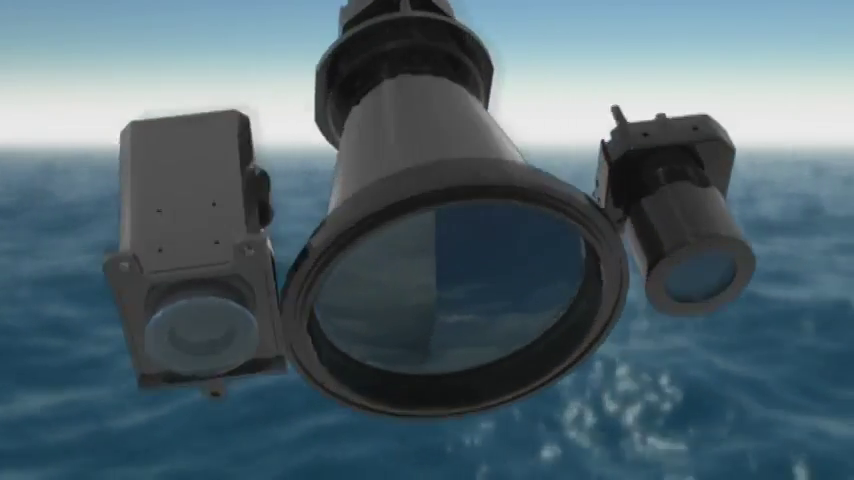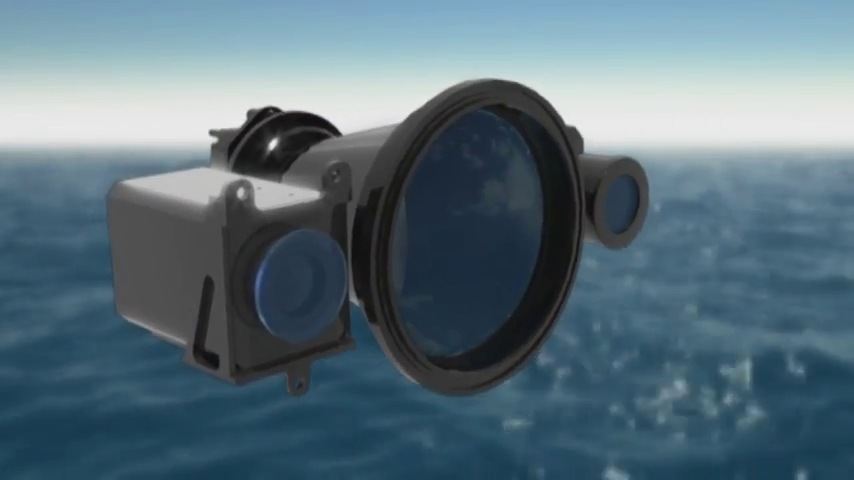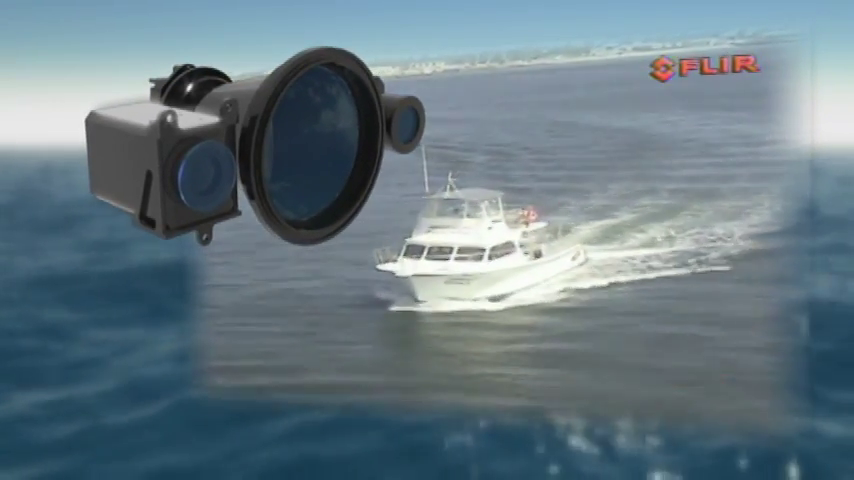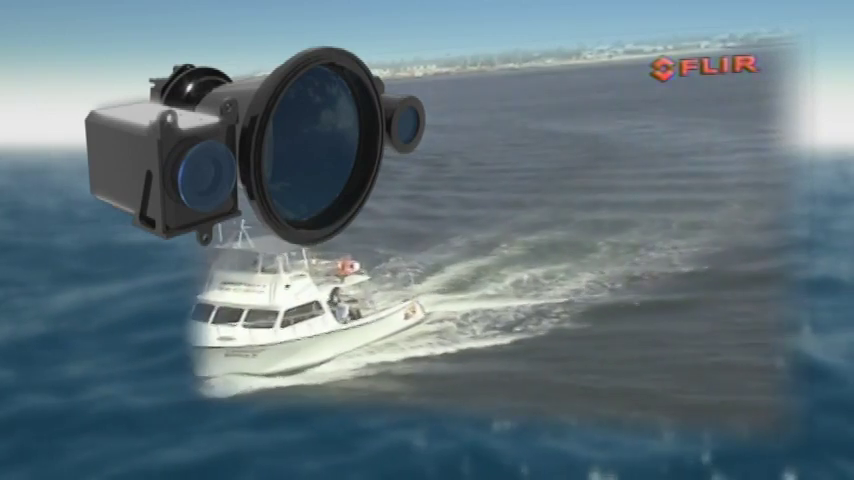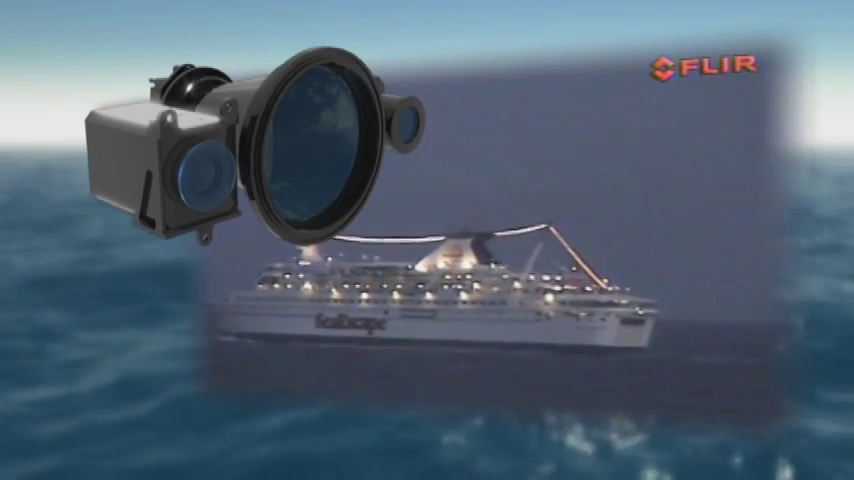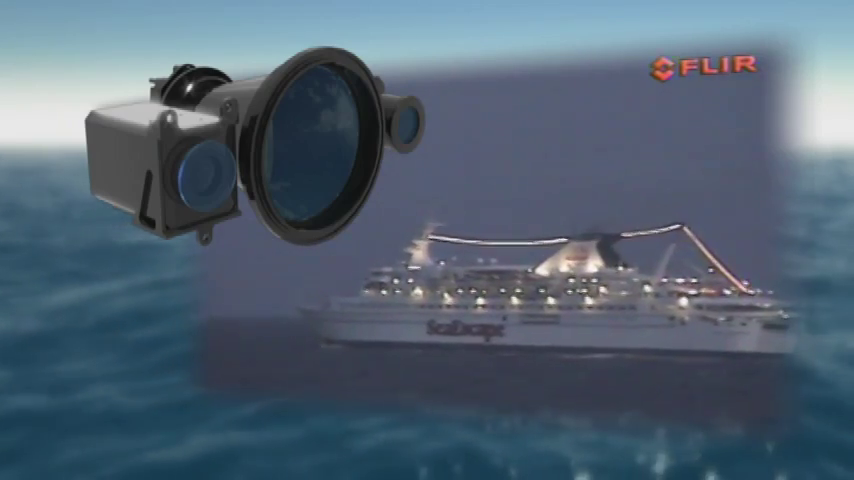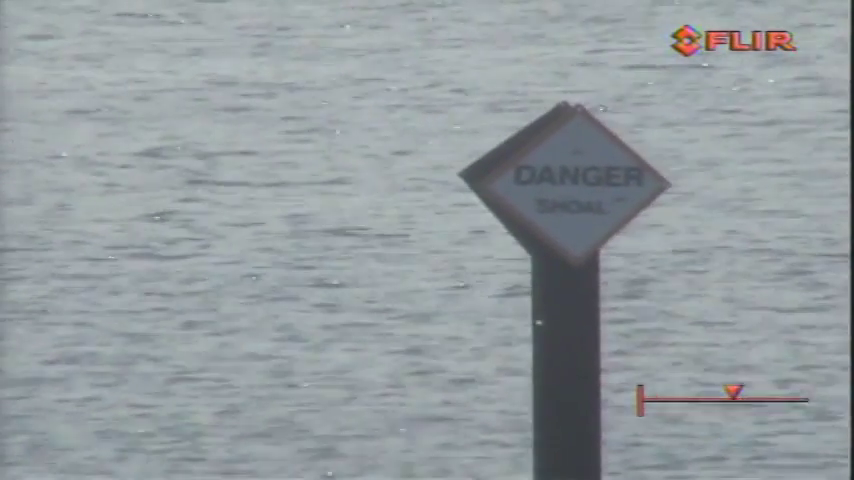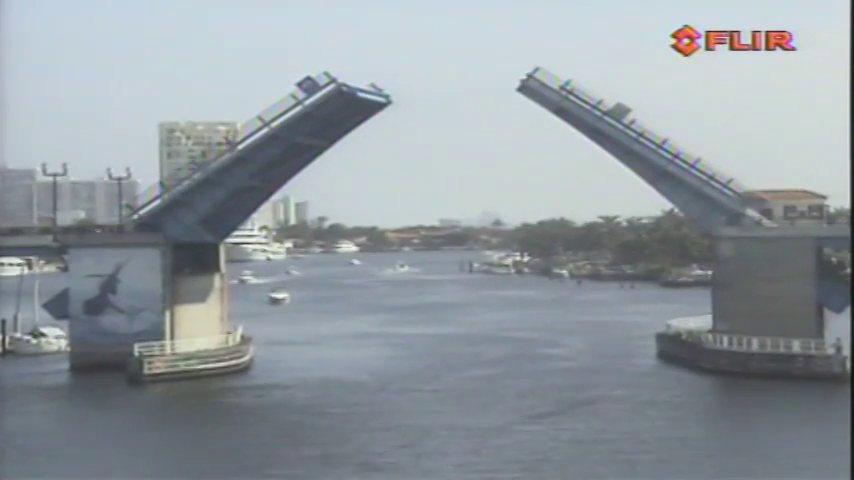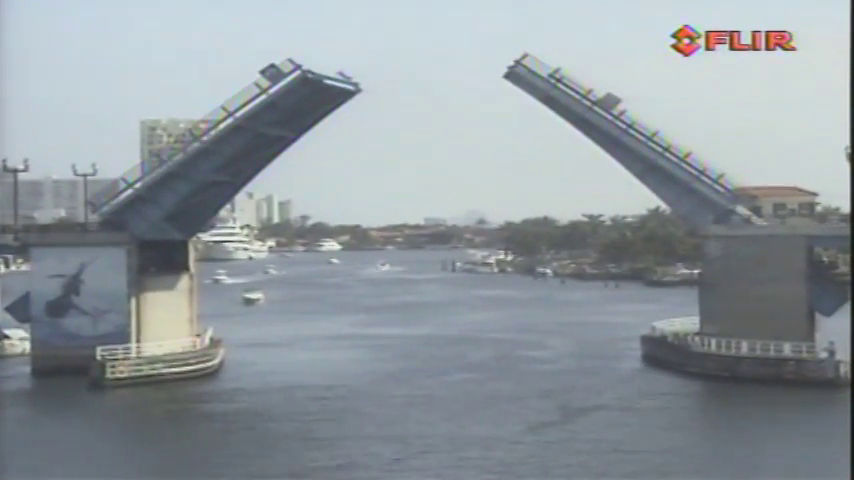Voyager 2 also has a color video camera. It works like 2 cameras in one. A daylight camera that gives you clear, sharp images in bright sunlight, and a low-light camera that automatically adjusts to let you see in the half-light of dusk or dawn. They're ideal for reading distant channel markers, identifying other vessels, evaluating activity on board other vessels while underway or in port, and checking out hazardous inlets.